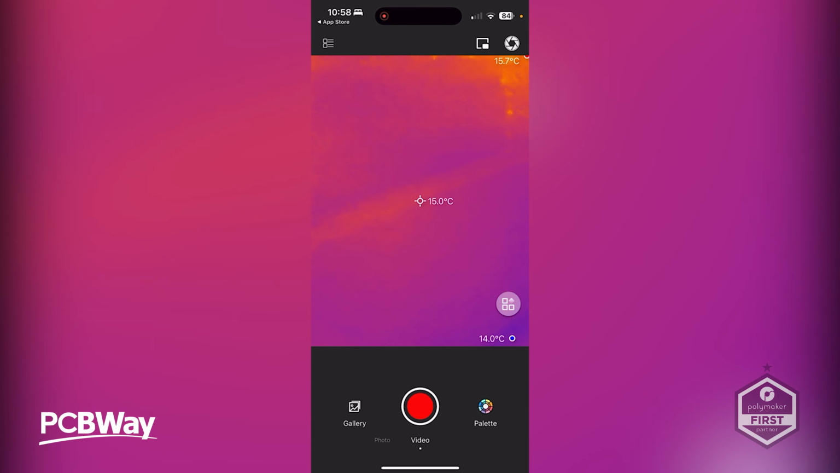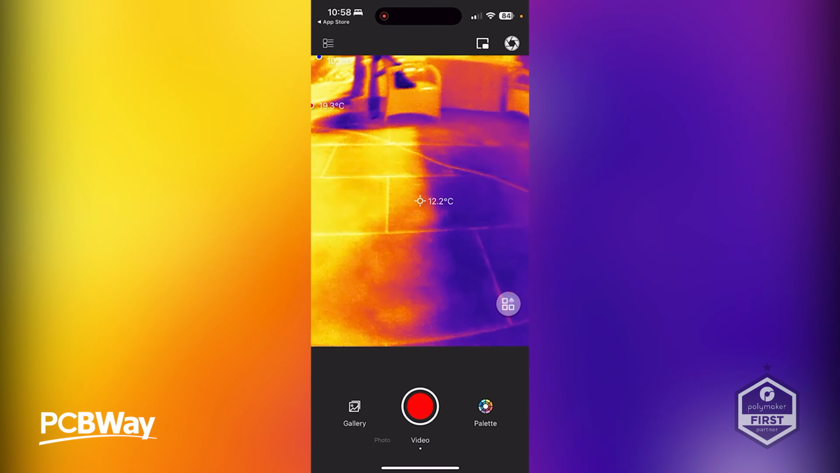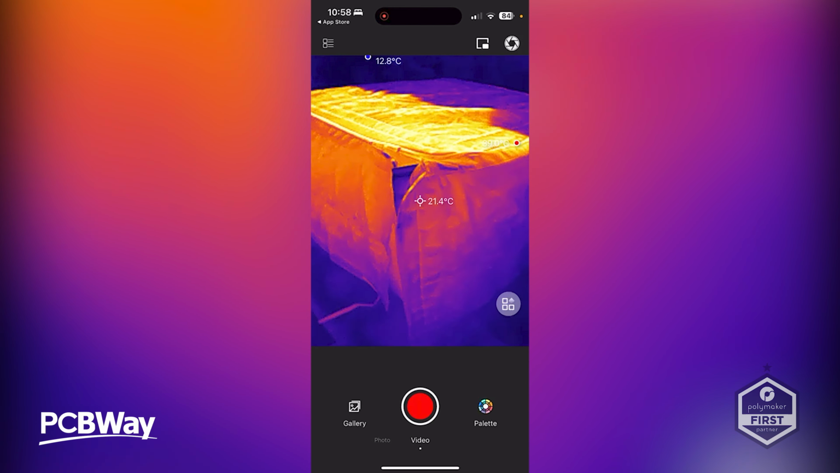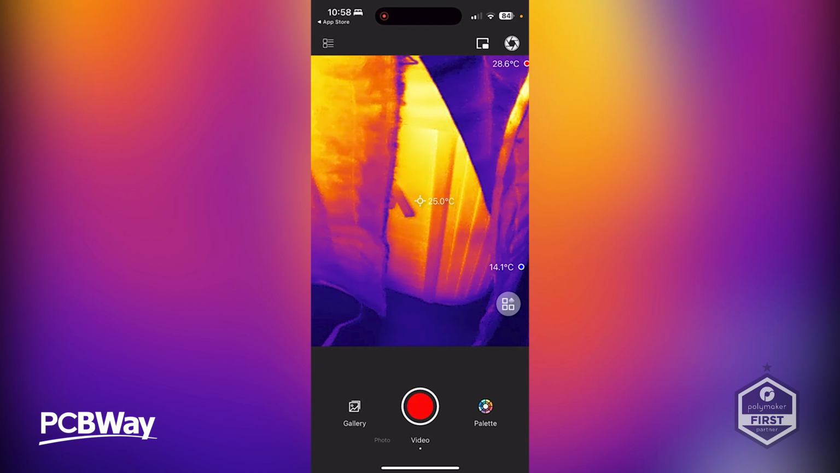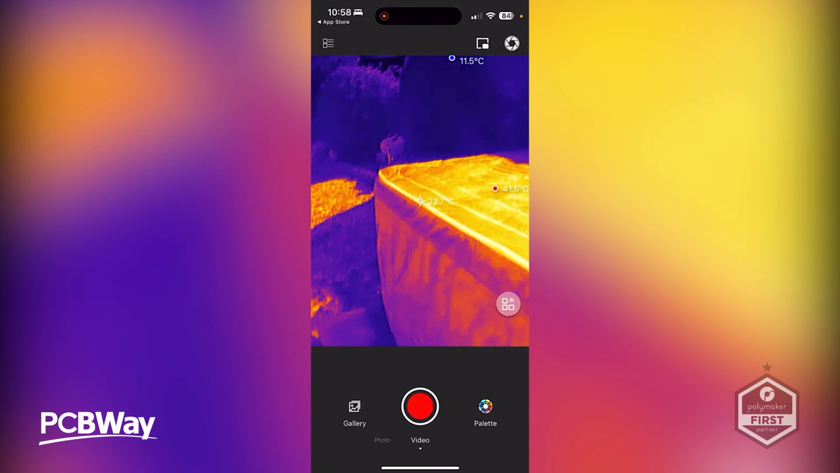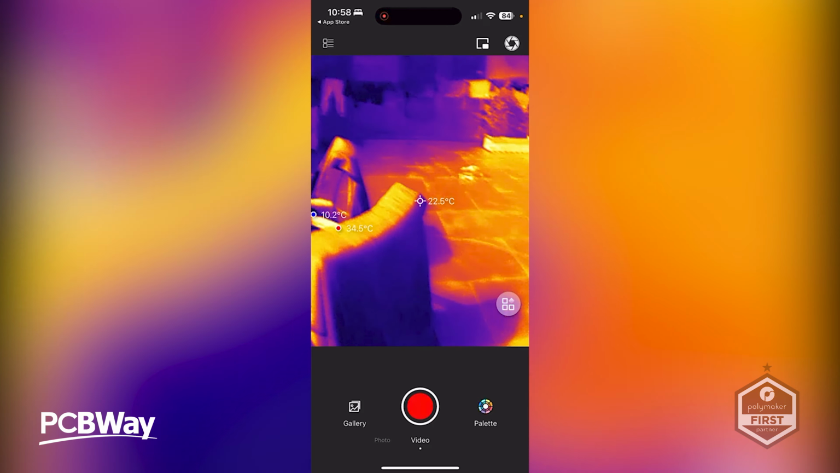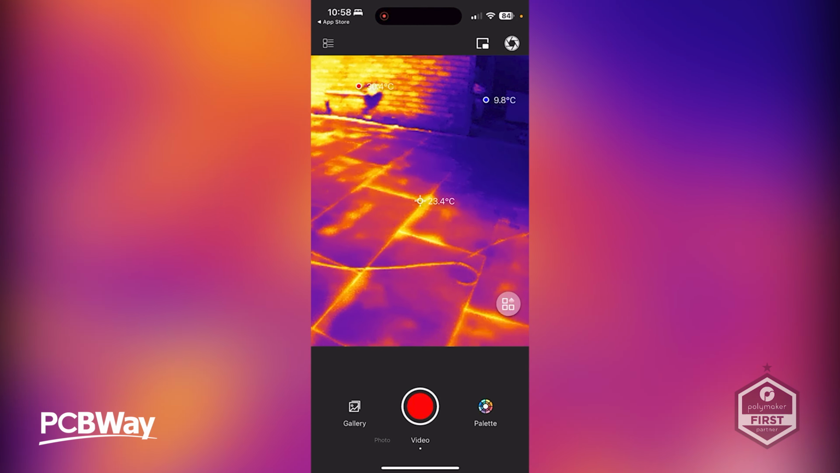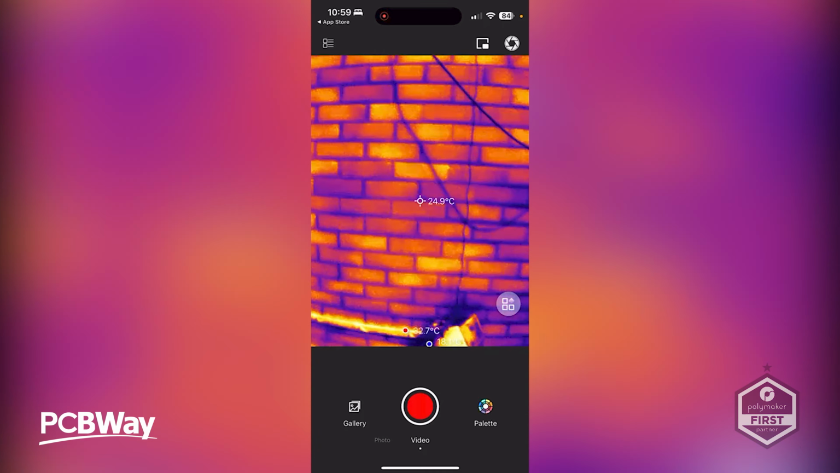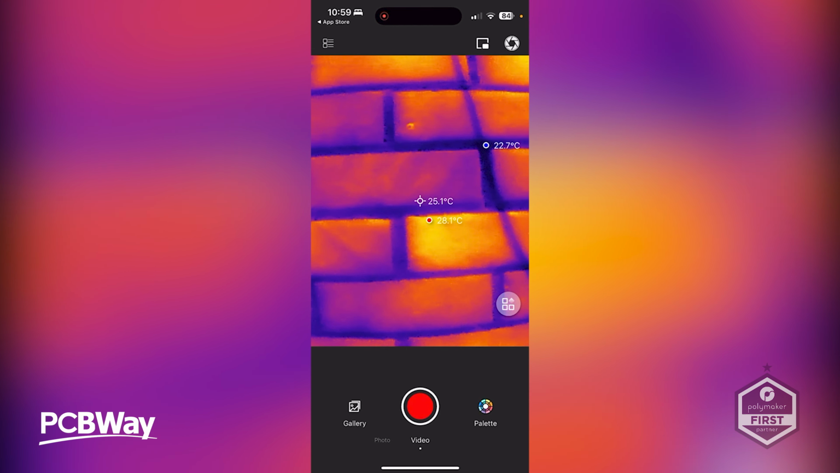Okay. So let's take a trip outside. We did this last time actually, and we looked at the hot tub, and we were looking at the residual heat and where it's potentially being lost from. It's quite a warm day out here. There's no real transfer inside of that. It says not to point it at the sun, so I'll try and keep it away from that. But this is all the stuff that's hot out here. Huh, look at that. Brickwork. That didn't work.